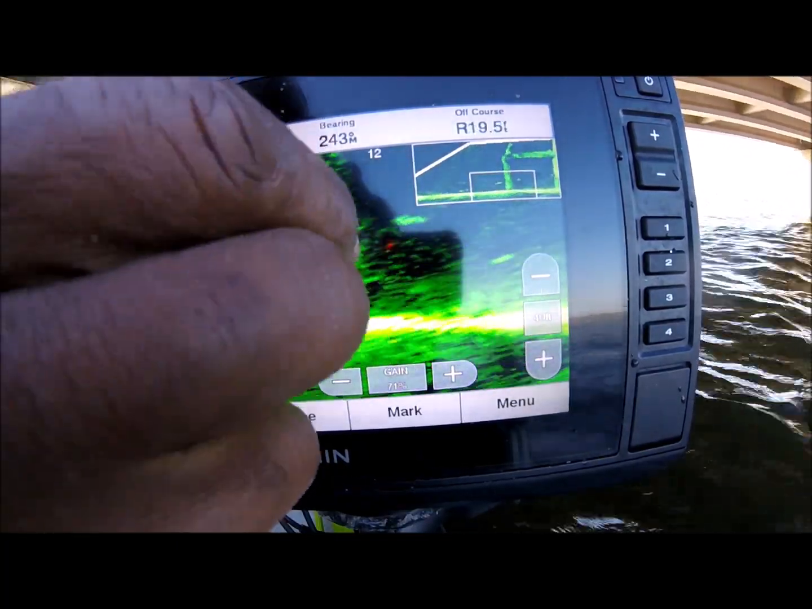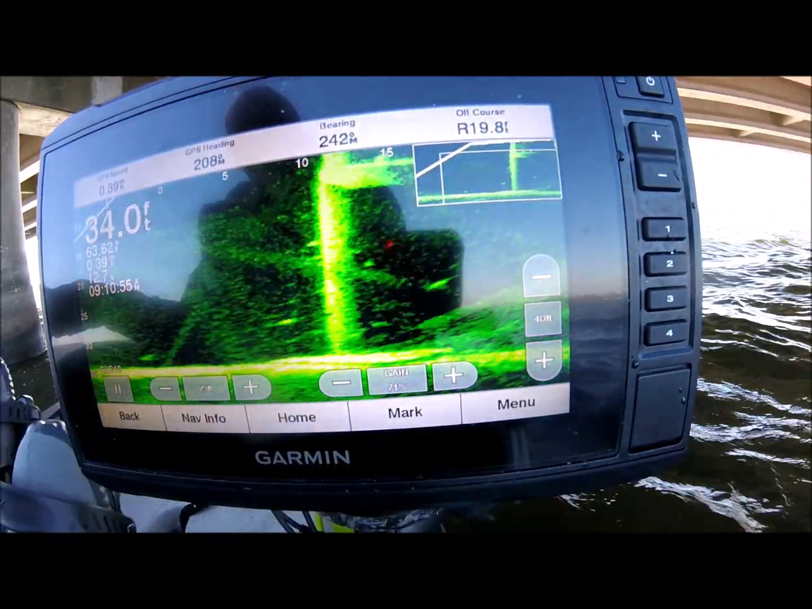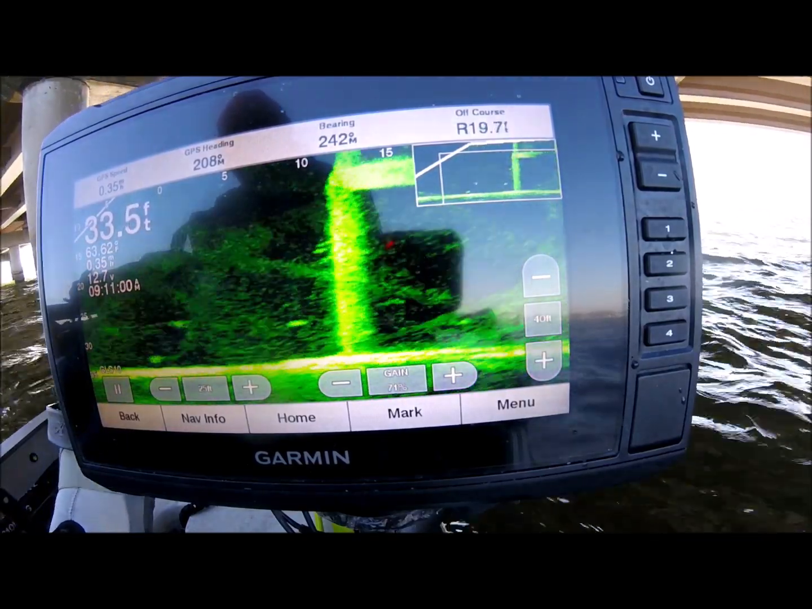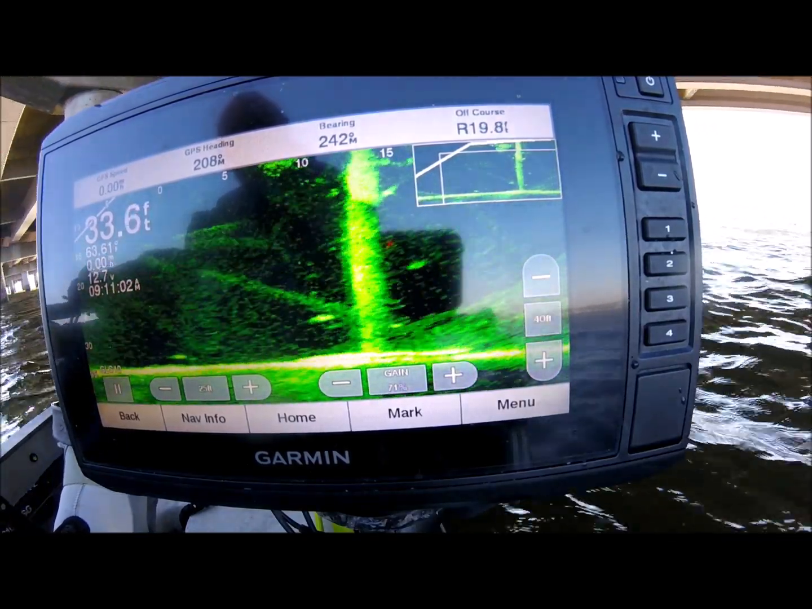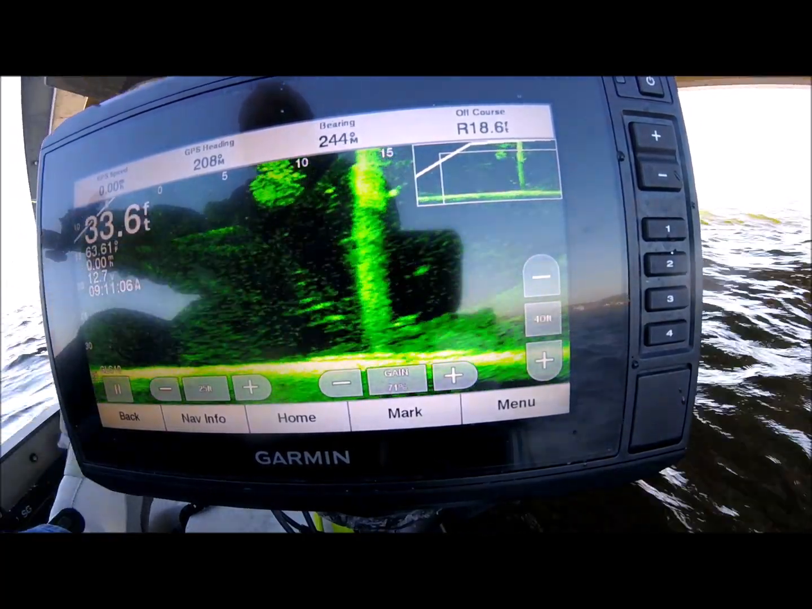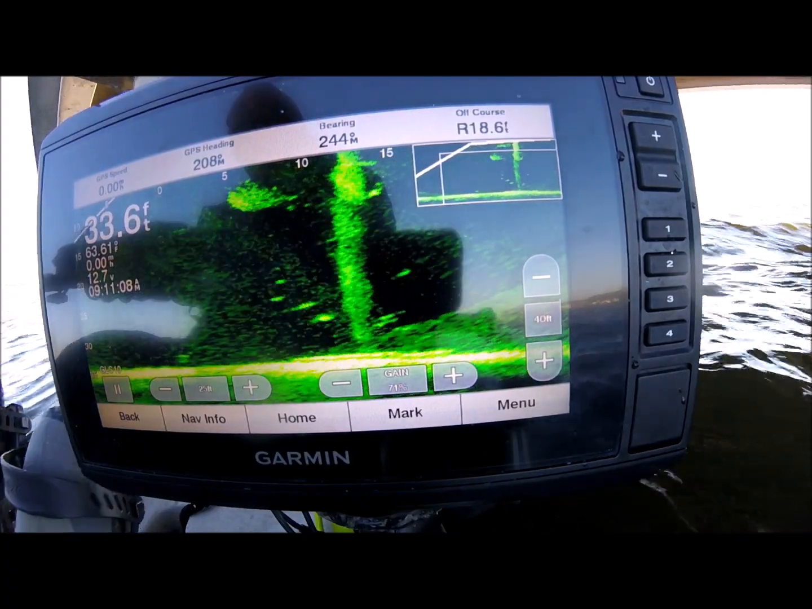It's fuzzy. Kind of like to shrink it down when you can see everything. Can't find them yet. Find the jigs. There they go. There are the jigs. See them? I brought them up and brought them back down.